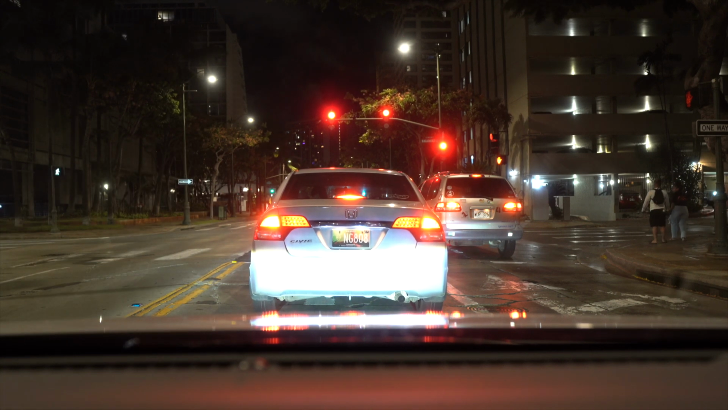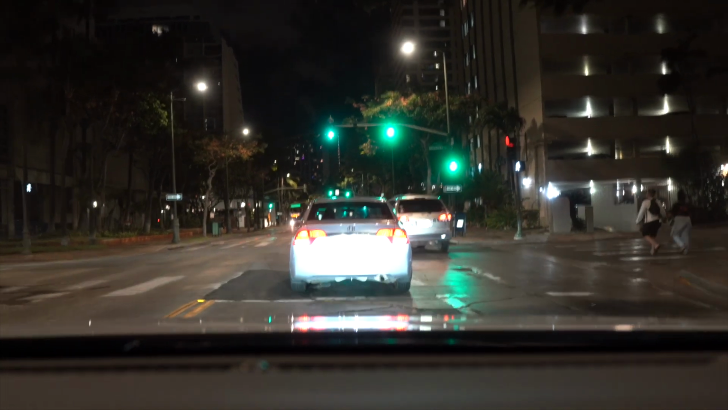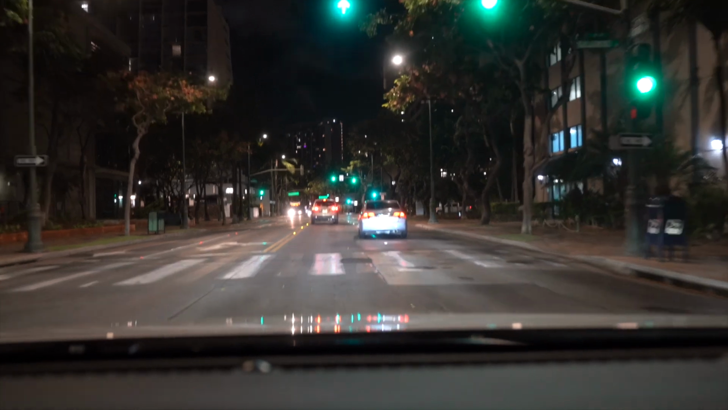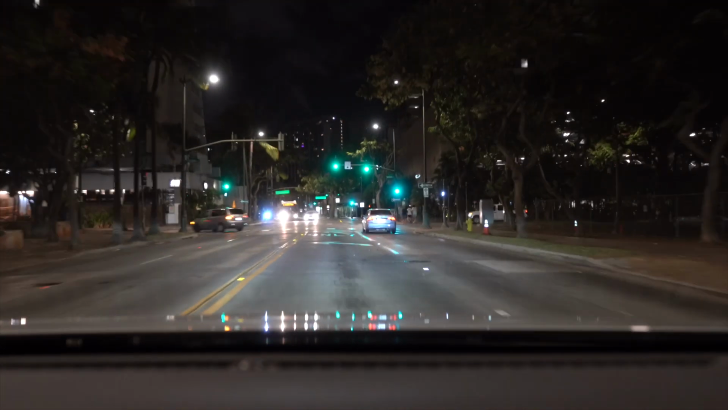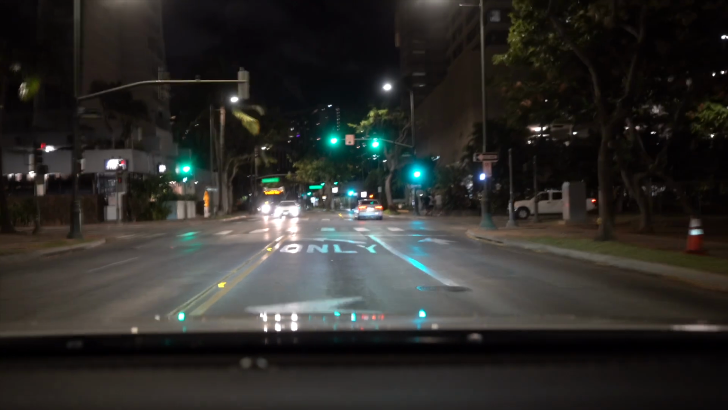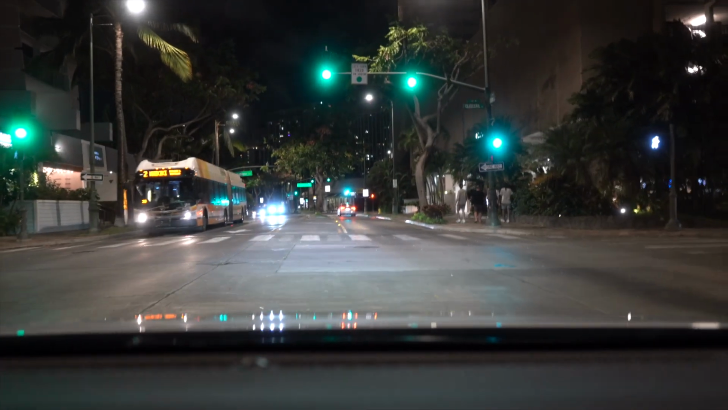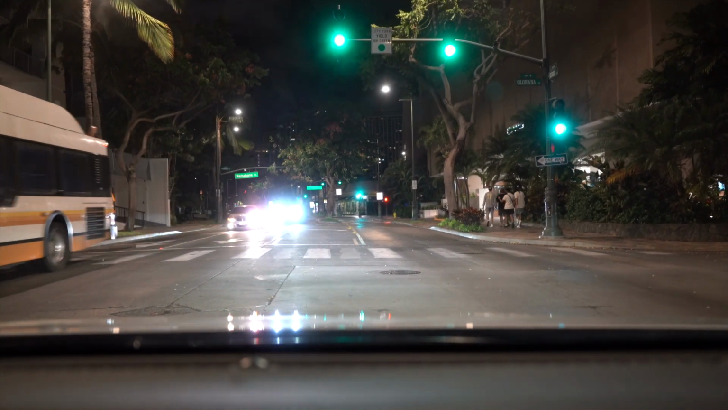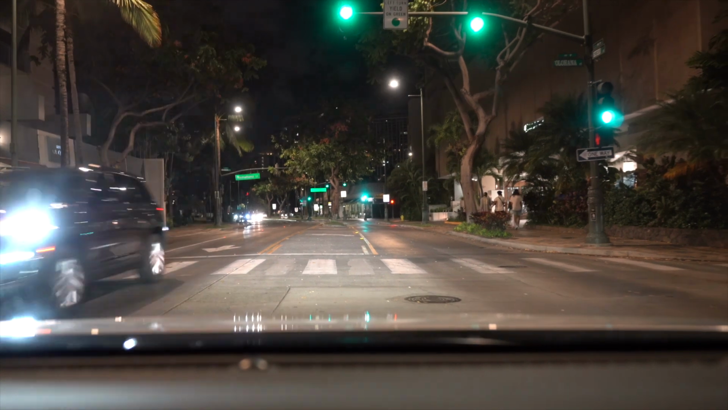All right, as soon as this light turns green, we're going to go do that. I'm going to turn down this street right here. This is, I believe, Olahana Street or Olahana Avenue. I'm going to go down and just turn back. I'm going to go down Olahana.